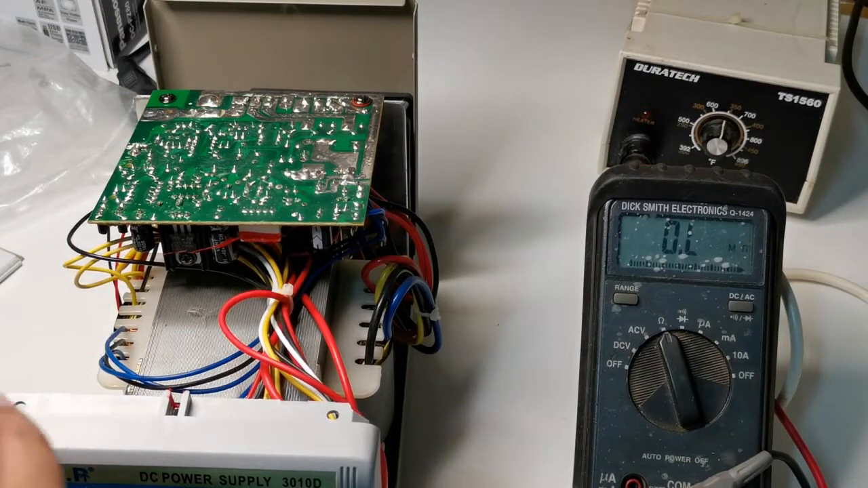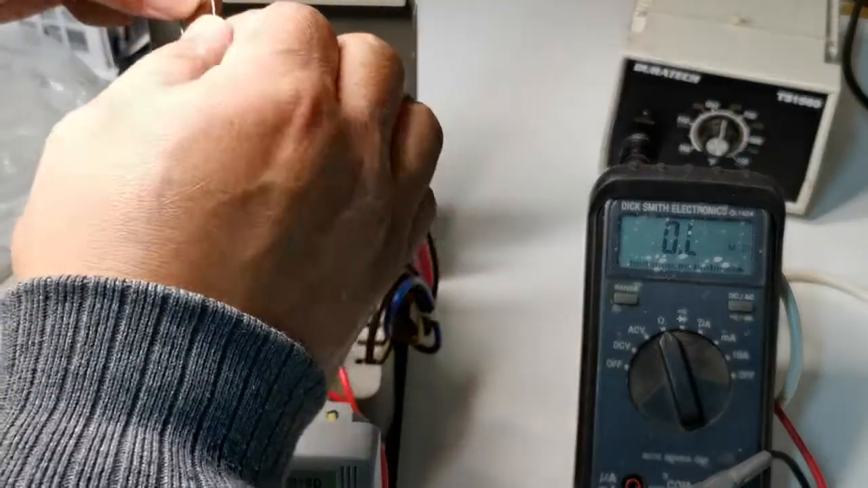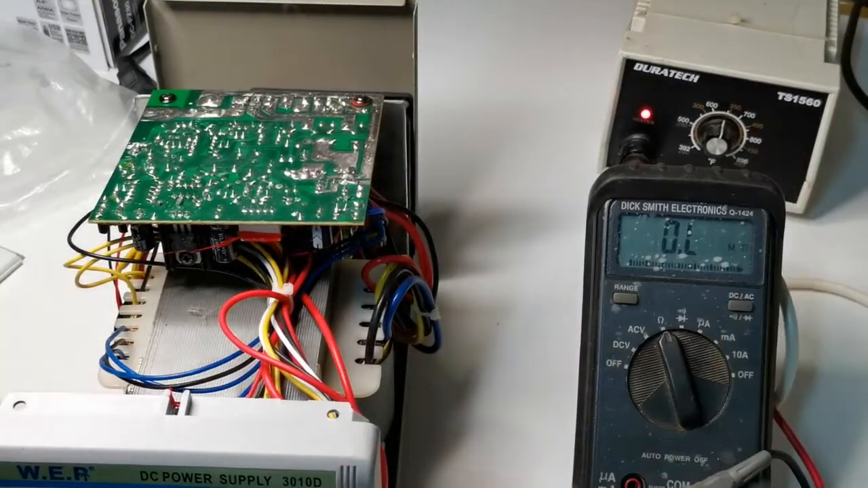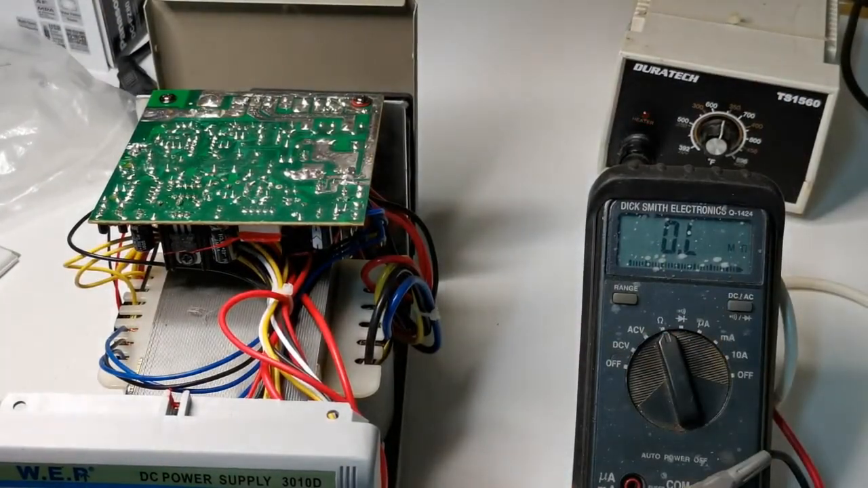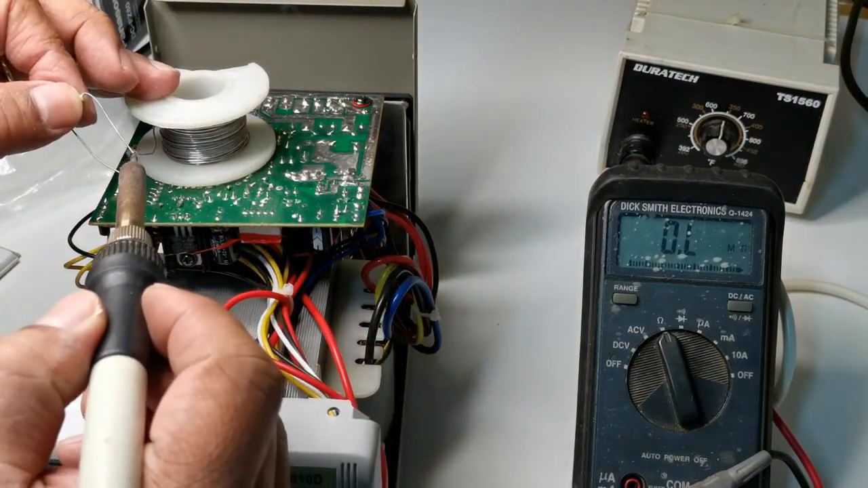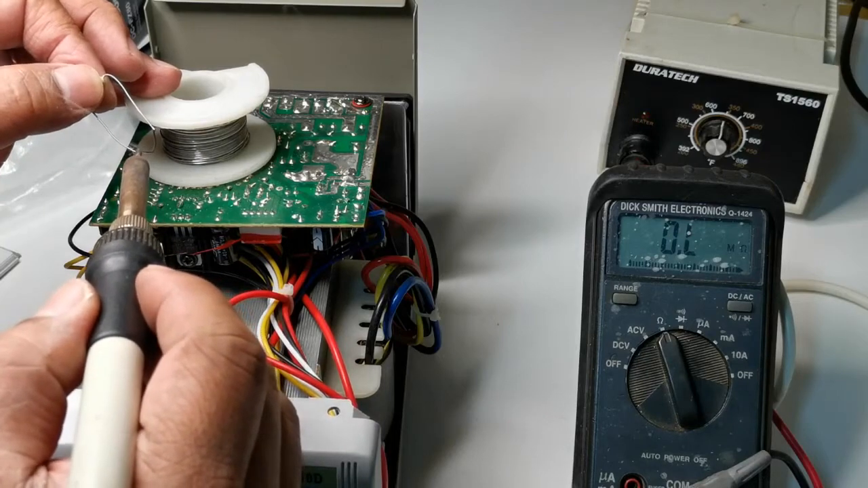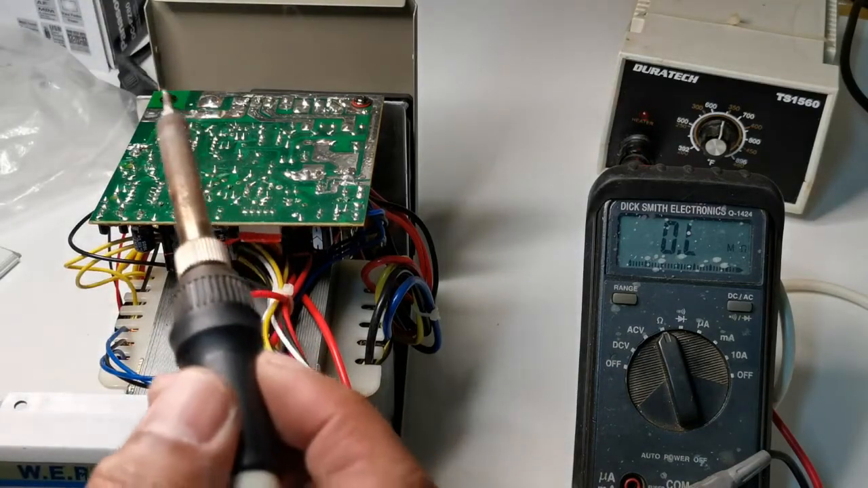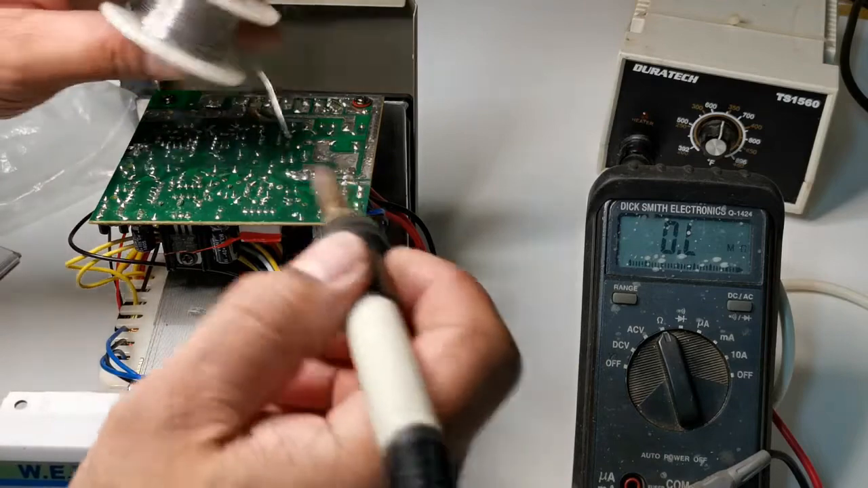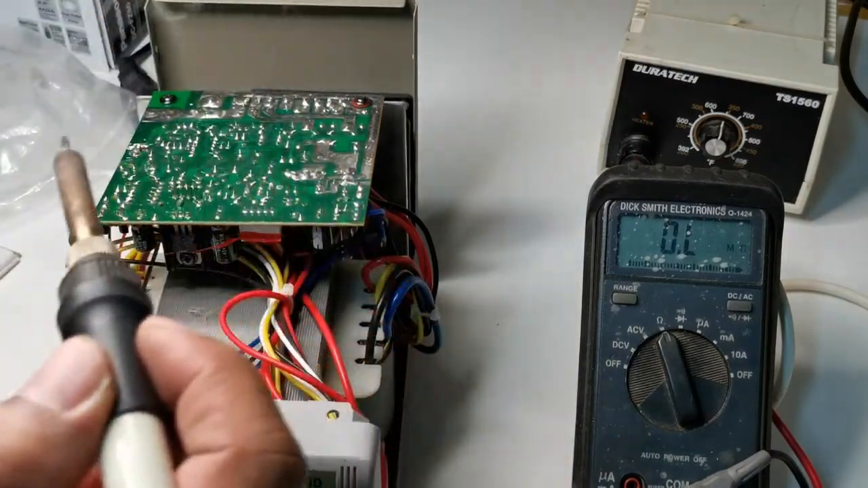Now we just solder this one on the top. Let's get this solder wick. Solder lid. This one solder here. So we just place this on the top.